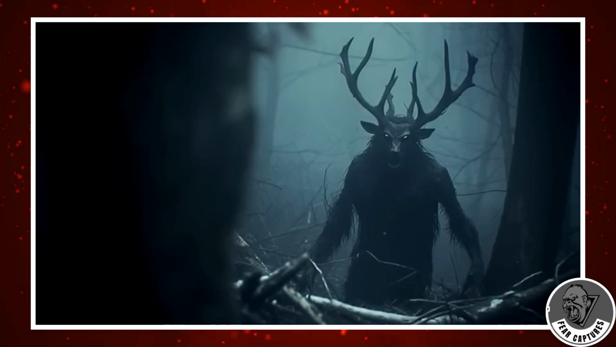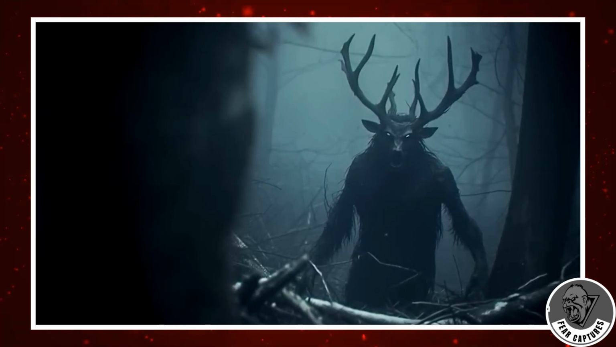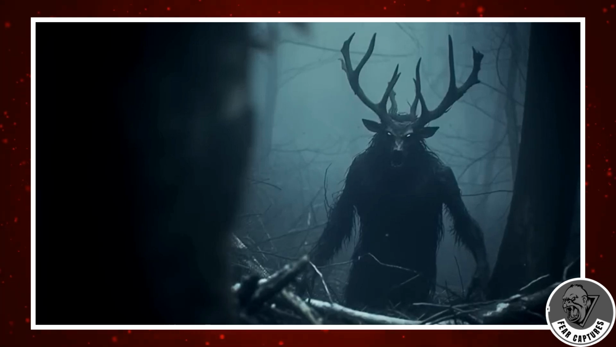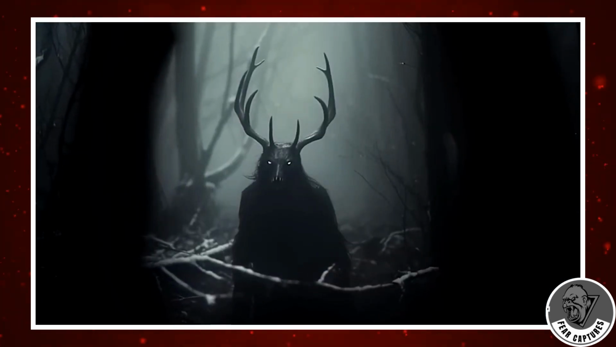There were rustling sounds, and Max, usually brave, got scared. The stink got worse, like something was rotten nearby. Rick pressed on, thinking it was just a dead animal. But then he reached a clearing. In the moonlight, he saw it again.